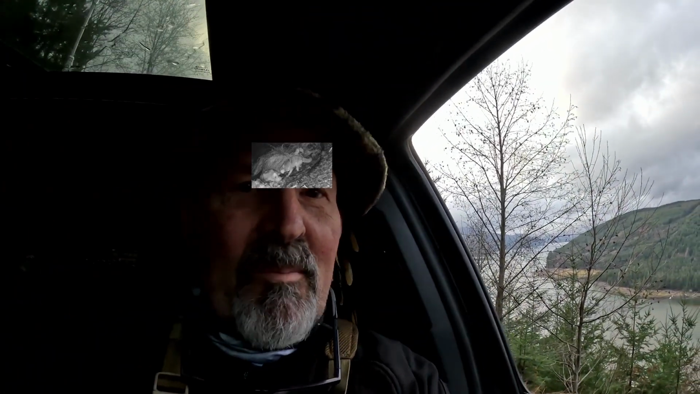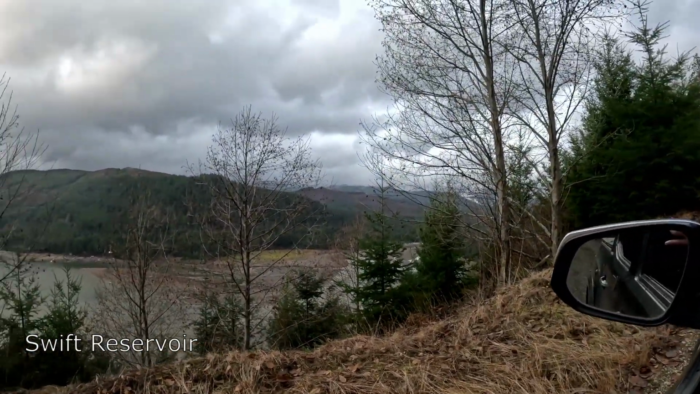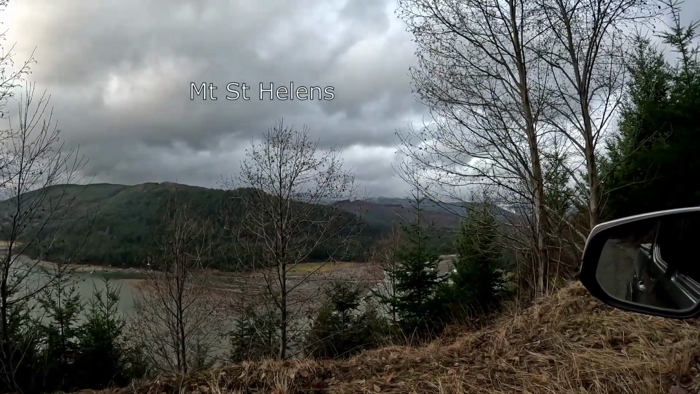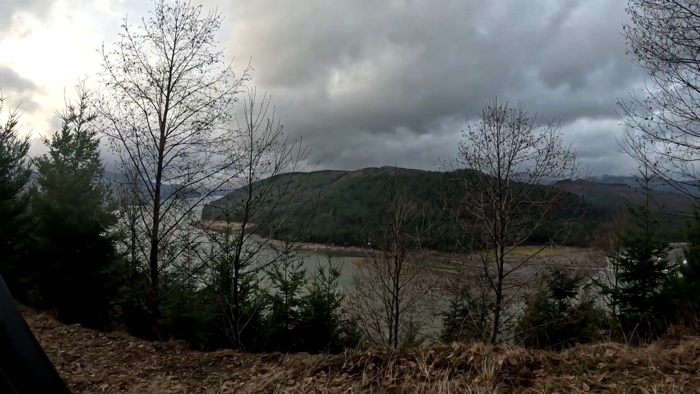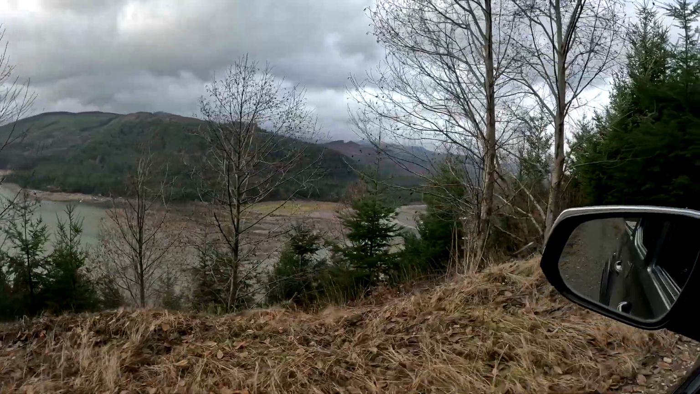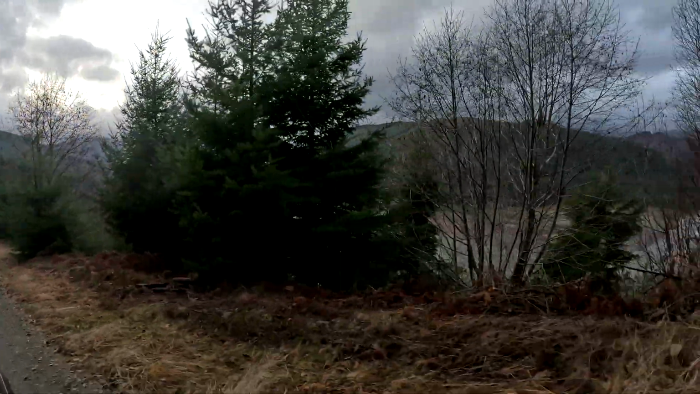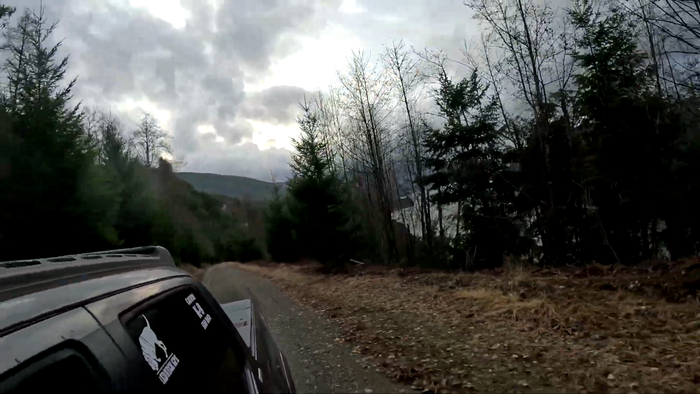So behind me, back over my shoulder, Swift Reservoir. Mount St. Helens is right across there. I mean, it is just right there, but it's all clouded in, so you can't really see it. The snow level's up pretty high, and then you could see the reservoir go back. Water is lowered every single year at this time of year, and they bring it up in the spring to make power. Pretty cool.